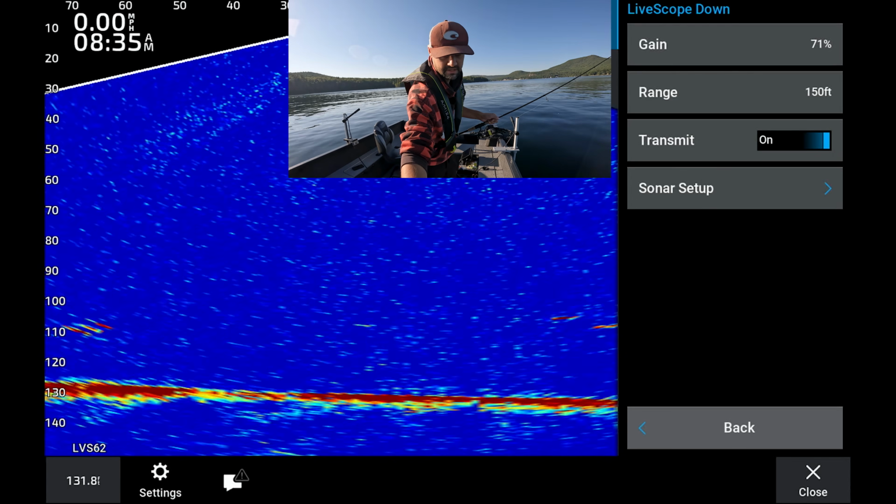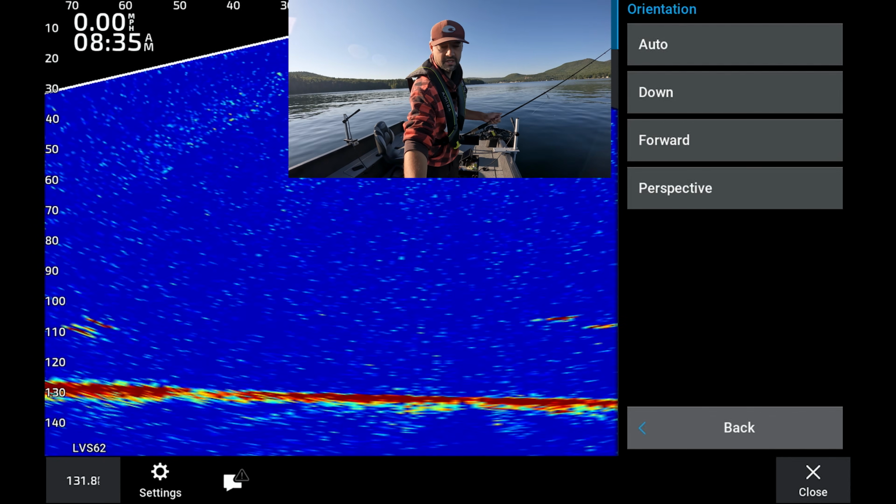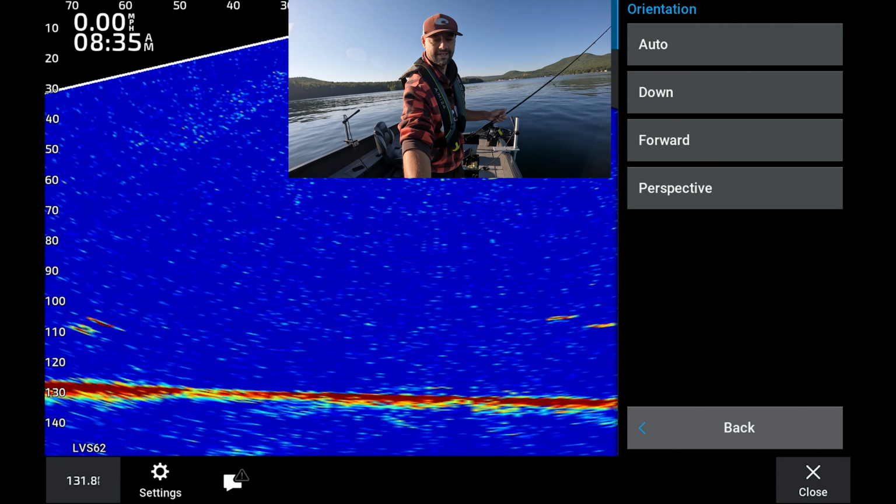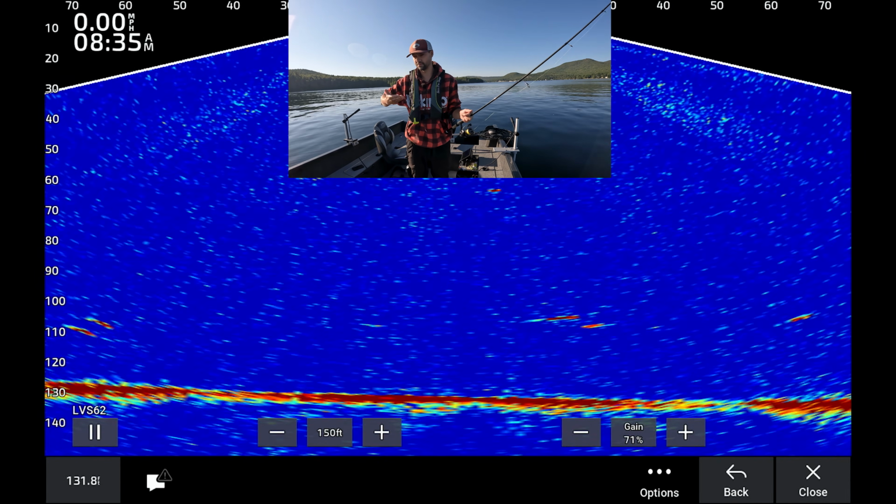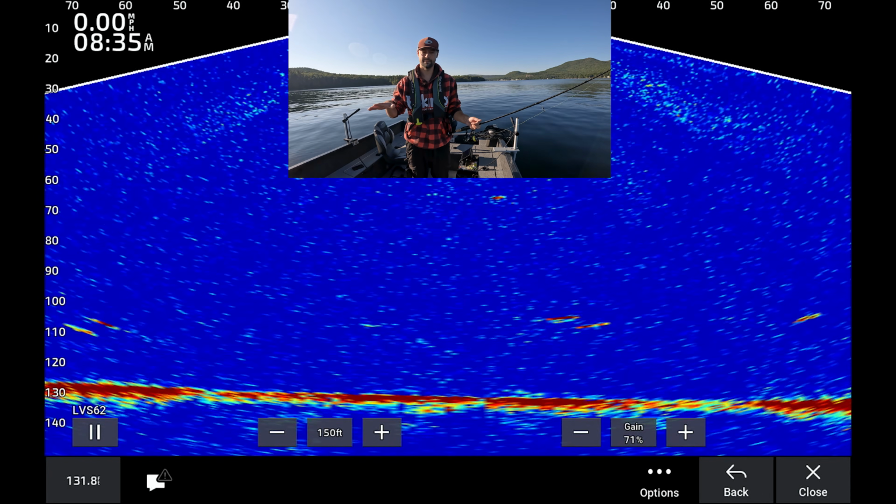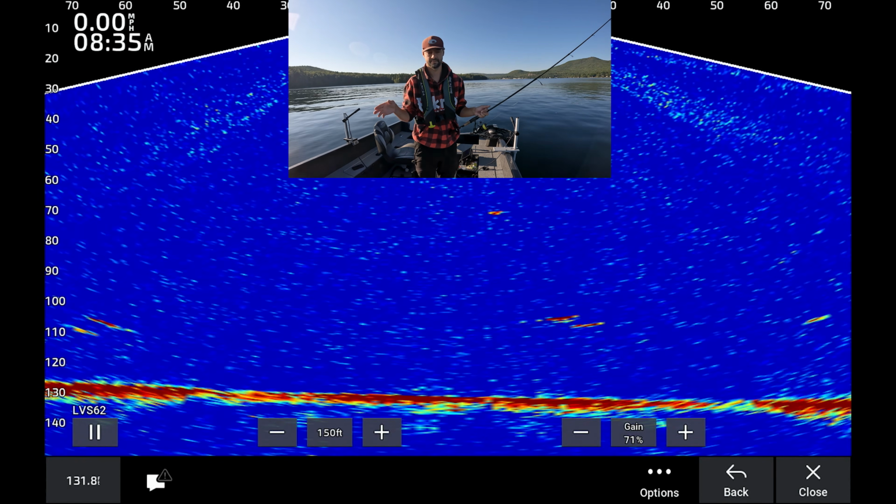So options, this is for Plus XR, but sonar setup, installation, and then orientation. Right now mine's in forward, but you want to select that down mode button. That will put it in down mode, so it's parallel with the bottom of the lake. That's how you get the nice clear return without ghosting.